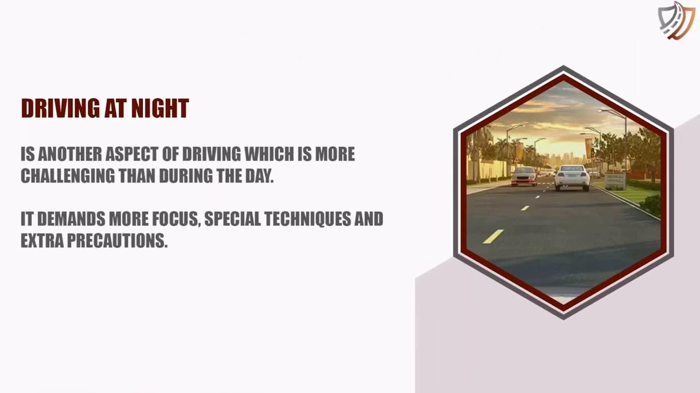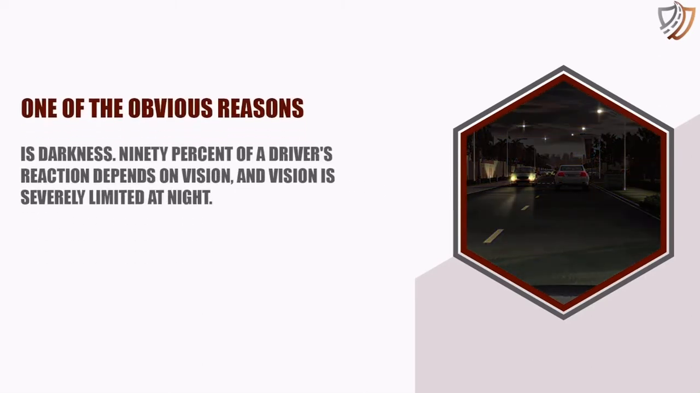Driving at night. Driving at night is another aspect of driving which is more challenging than during the day. It demands more focus, special techniques, and extra precautions. One of the obvious reasons is darkness. 90% of a driver's reaction depends on vision, and vision is severely limited at night.